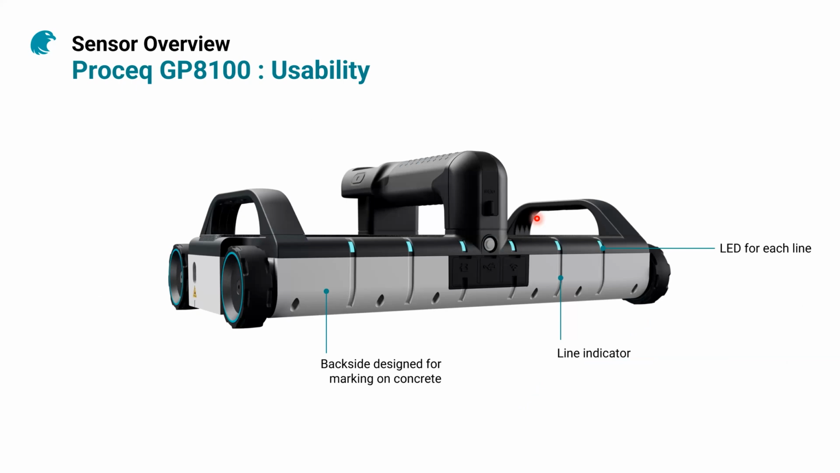That's the backside of the GP8100. You can see that the antennas are being separated by lines, and on the top of these lines you can see LED lights, so that makes easier for you to mark where the targets are. And the whole design is made in order to make your marking on concrete easier for the user.